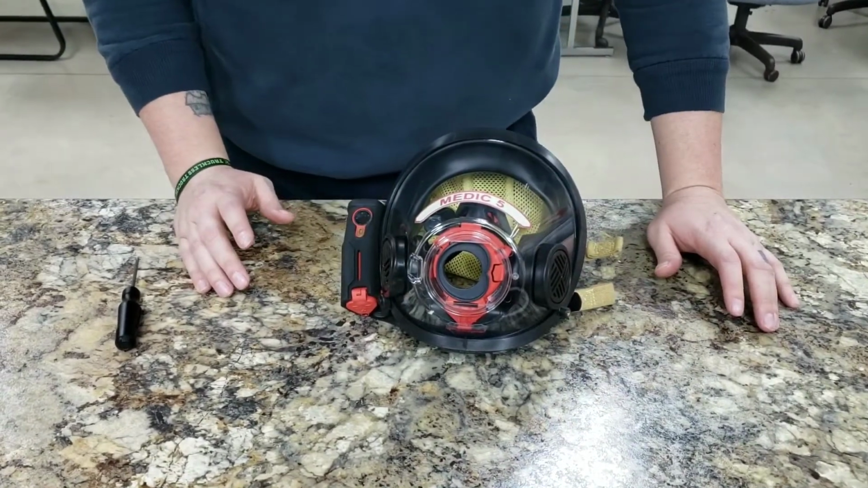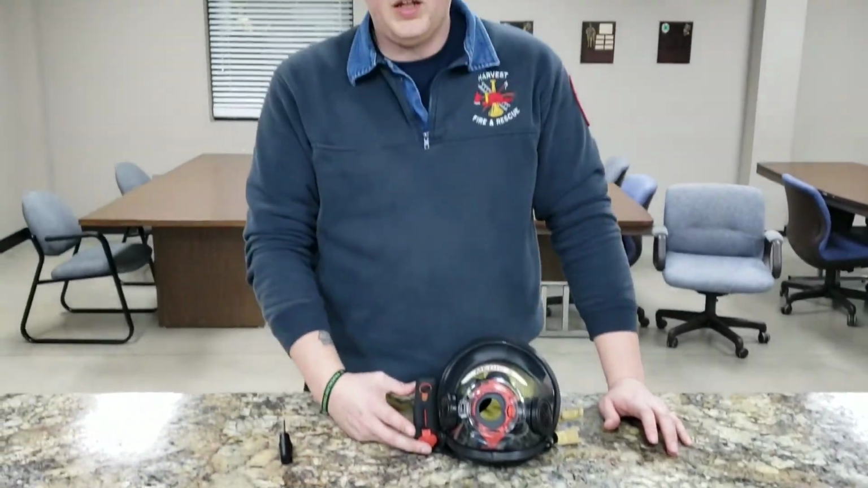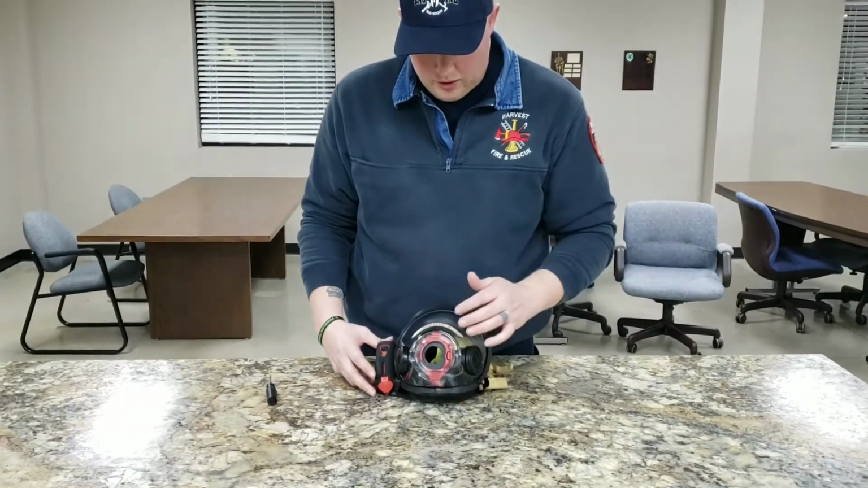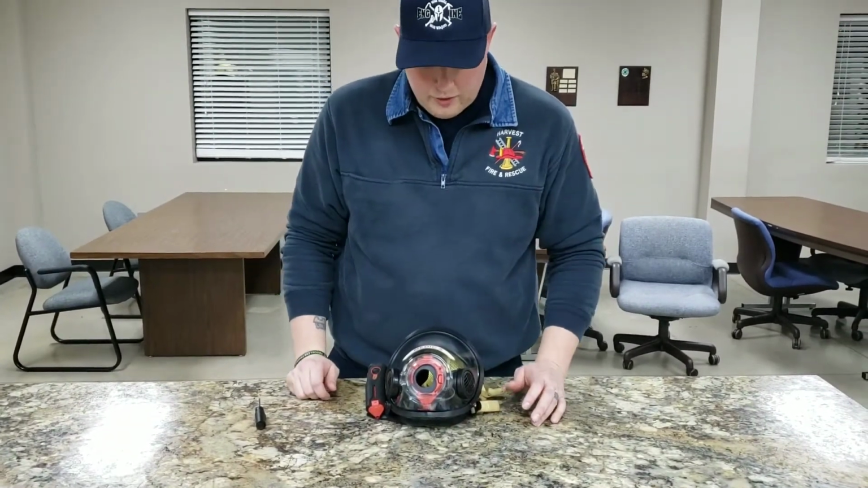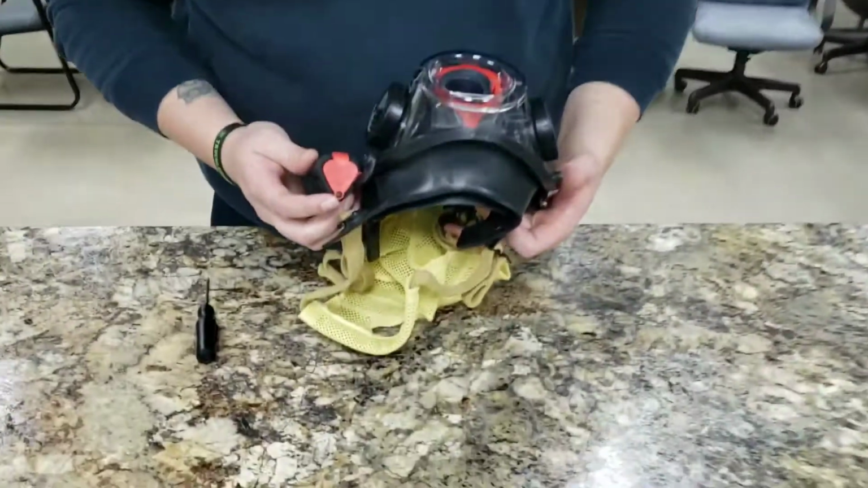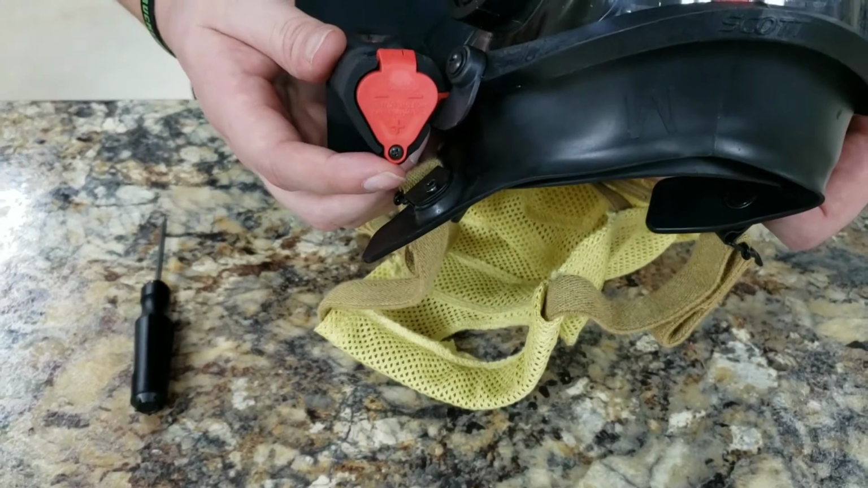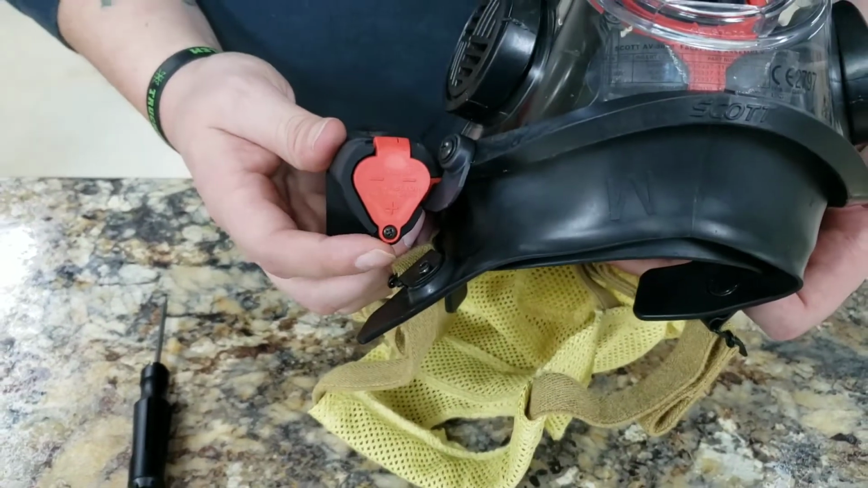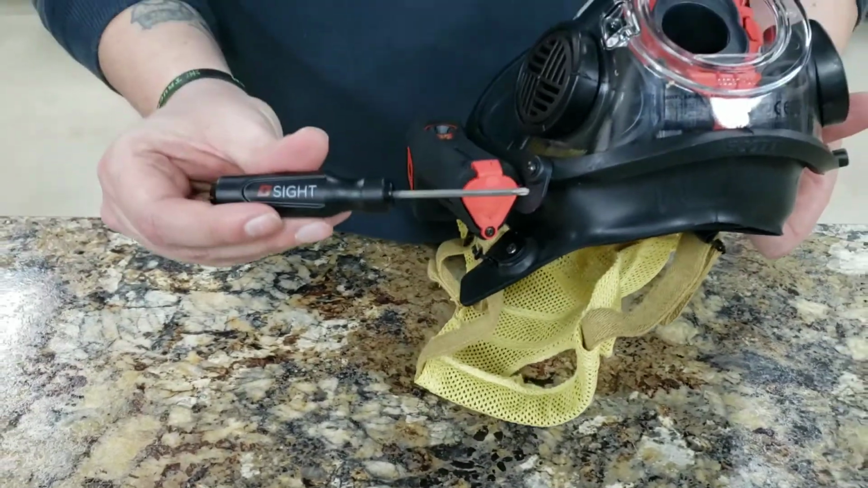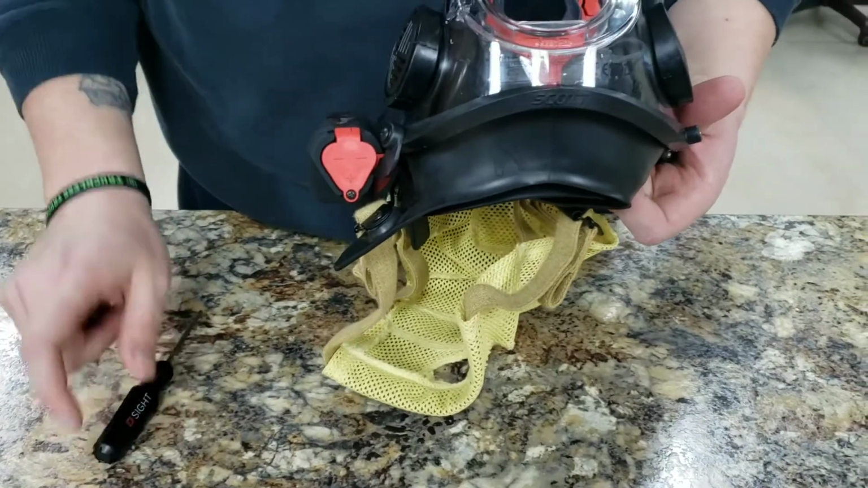The whole system runs on 2 different components. Your camera runs on 3 AAA batteries, and then your IMD runs on 2 AAA batteries. So to change out the batteries, right here on the bottom of the thermal imager, it's just a simple screwdriver screw right here. So you just use the screwdriver that came with the mask itself. You loosen that, it pops open, you replace your batteries that way.